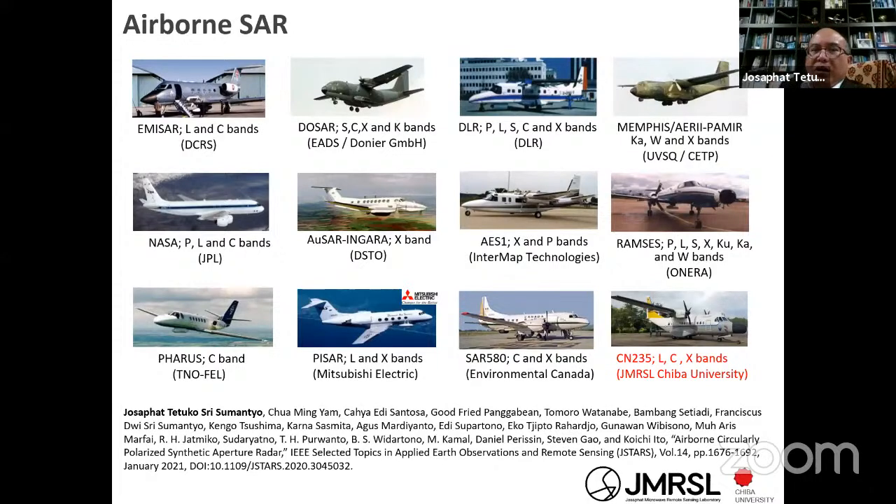Next, the airborne SAR. I think there are many airborne SARs in the world. You can find here some: the German DLR and JPL of NASA, also Intermap from America, and also ONERA, France, and in Japan the Mitsubishi Electric for JAXA and NICT. And Canada, Netherlands, and also GMRSL, which is my airborne SAR. You can find it, I think, on the website of my laboratory, GMRSL.